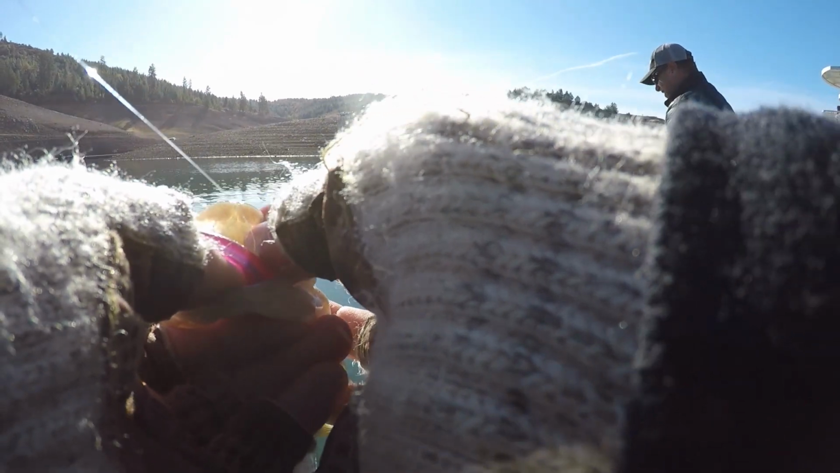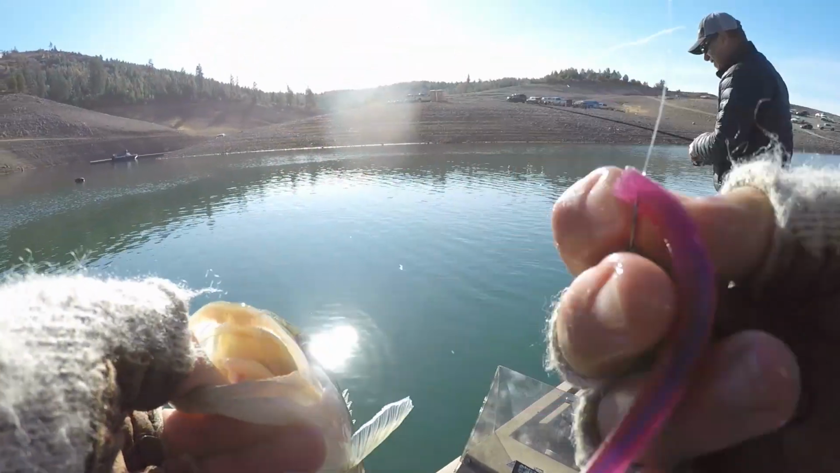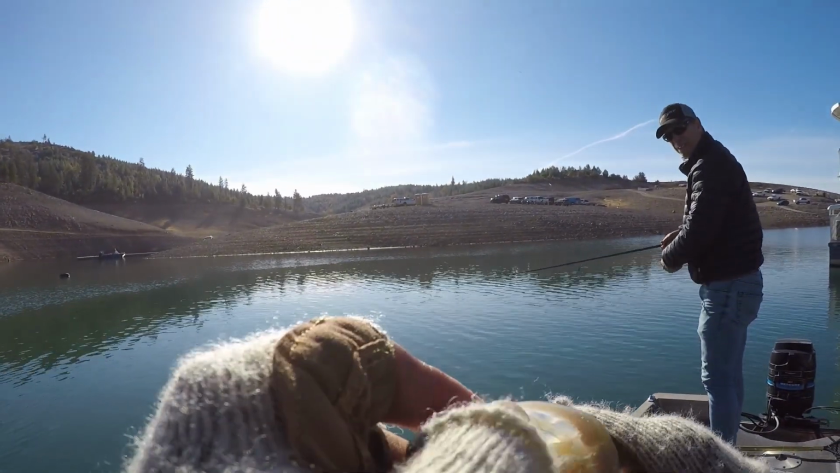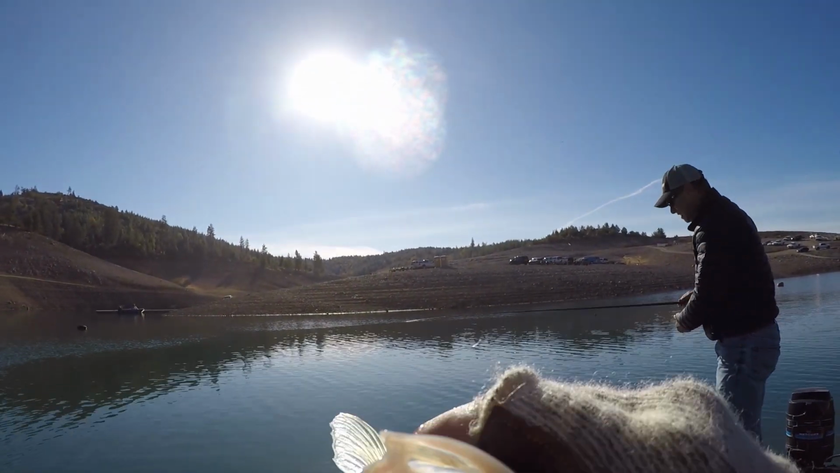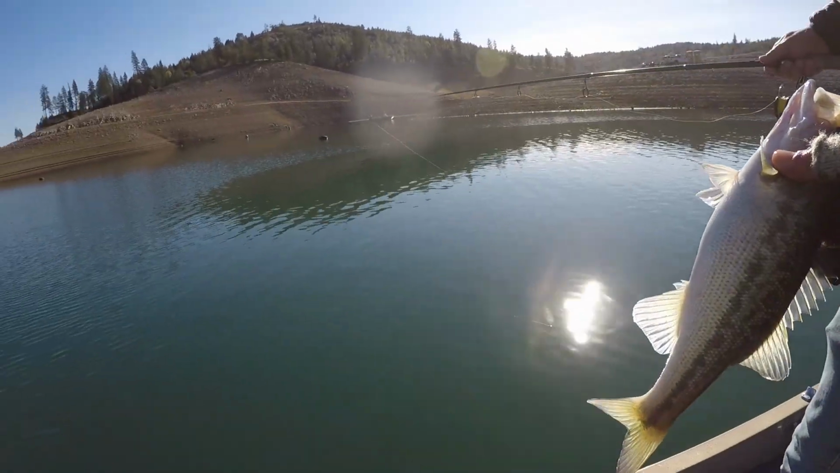I'm going to try to show you guys when I get this fish unhooked. Oh my God, is he hooked good. I don't know if you can see that down in there, but there's actually the tail of a shad sticking out of his throat. Check that out. Oh, yeah.